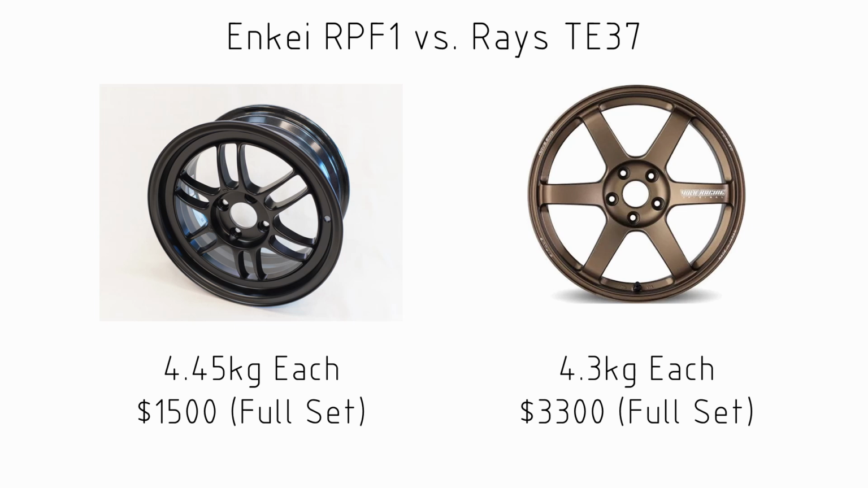And so we can see the weight is pretty similar between these Enkeis and the Rays wheels, but the big difference is in the price, with the Enkeis coming in at 4 wheels at about $1,500 Australian. Now I'm not sure what I'm prepared to pay to save 600 grams, but it probably isn't nearly $2,000. There's better places that I could put that money to save weight elsewhere.